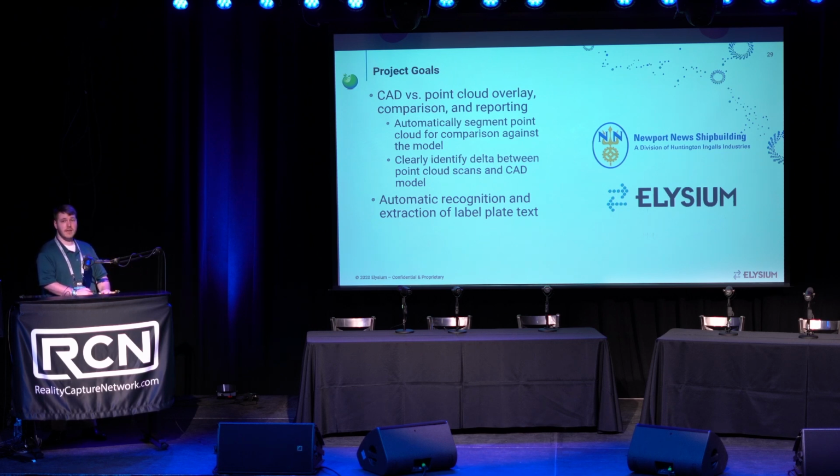We also had a secondary goal for automatic recognition and extraction of label plates within the environment. So on these vessels for Newport News Shipbuilding, everything is labeled from the pumps to the bulkheads and more. And being able to recognize that information and where it exists in the environment is very powerful for being able to know what they're going to be working on and what may need to be replaced.